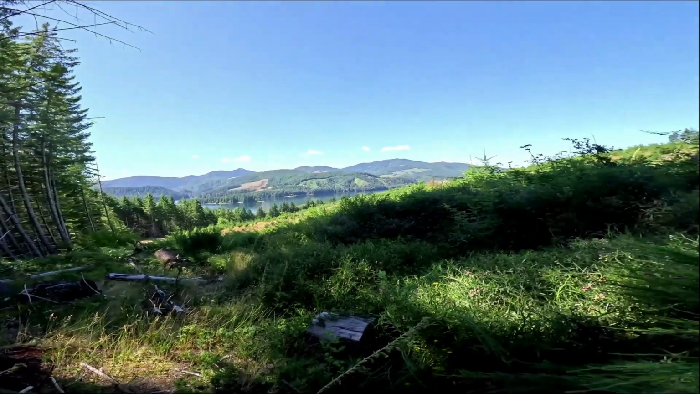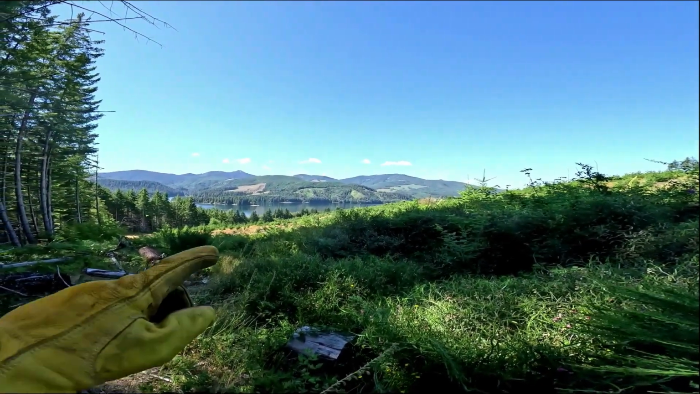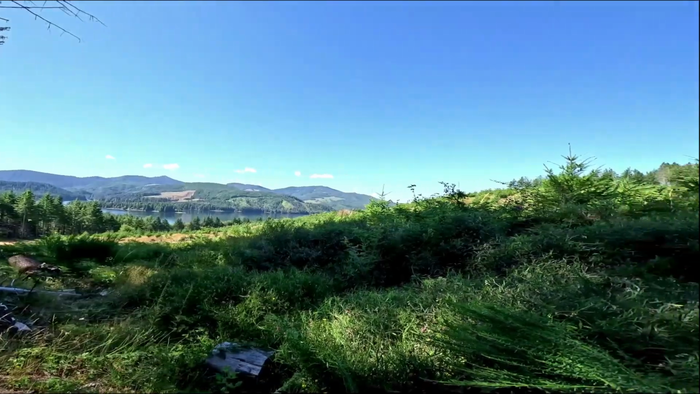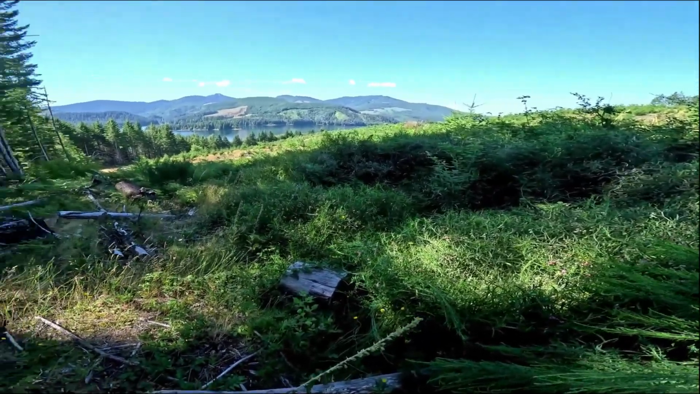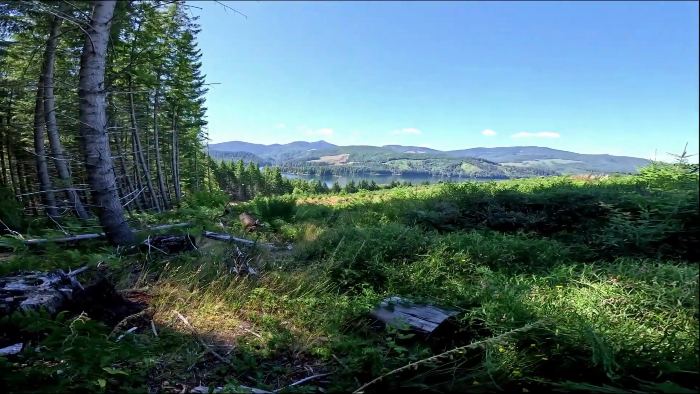So look at that view. Oh my gosh, is that gorgeous? Looks like there's one person out there fishing at Swift Reservoir. We're in the Marble unit. We're going to go up and take this road down, hit the pavement, and work our way back over to the forest where we went in.